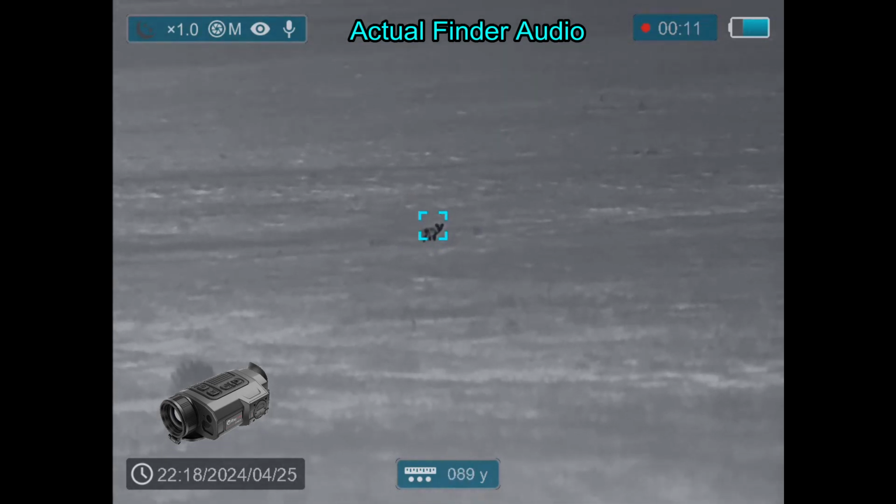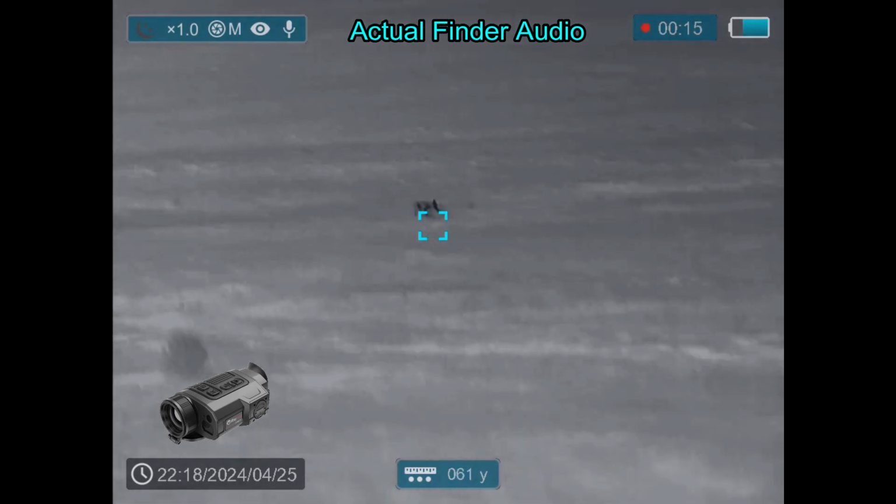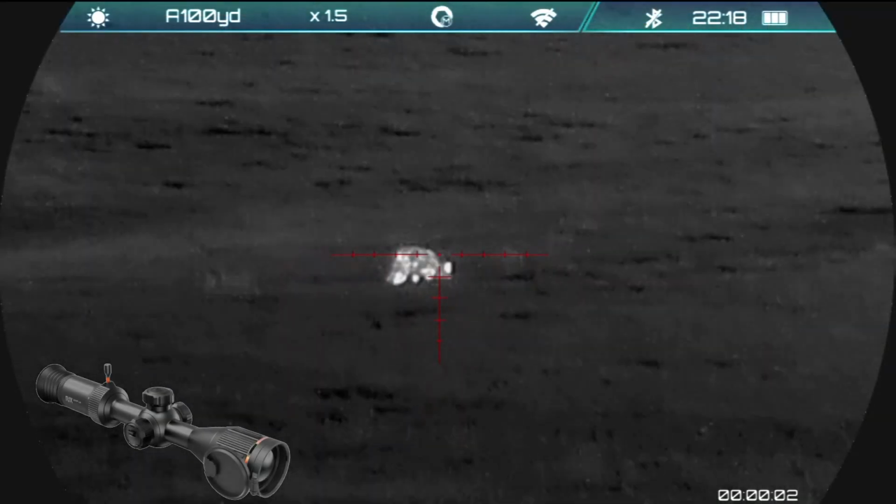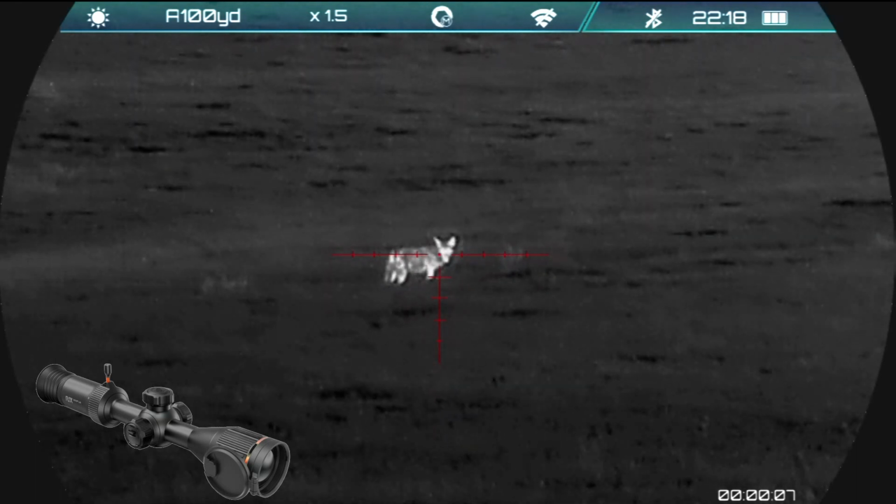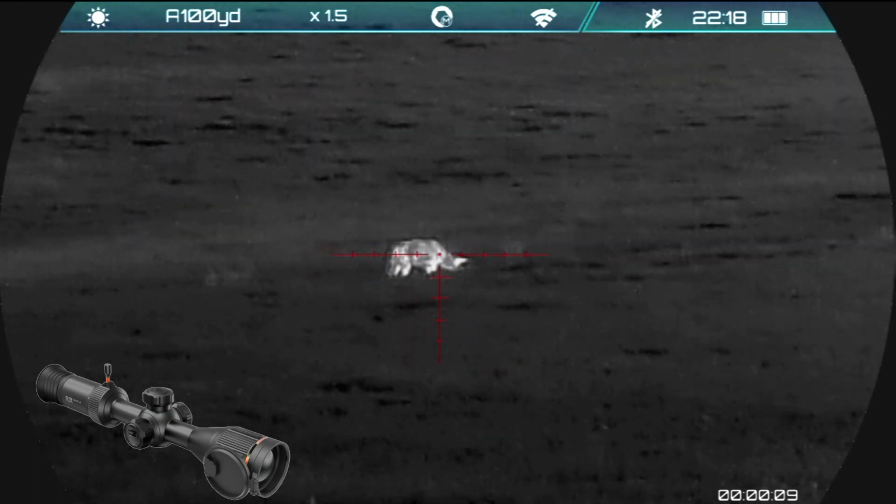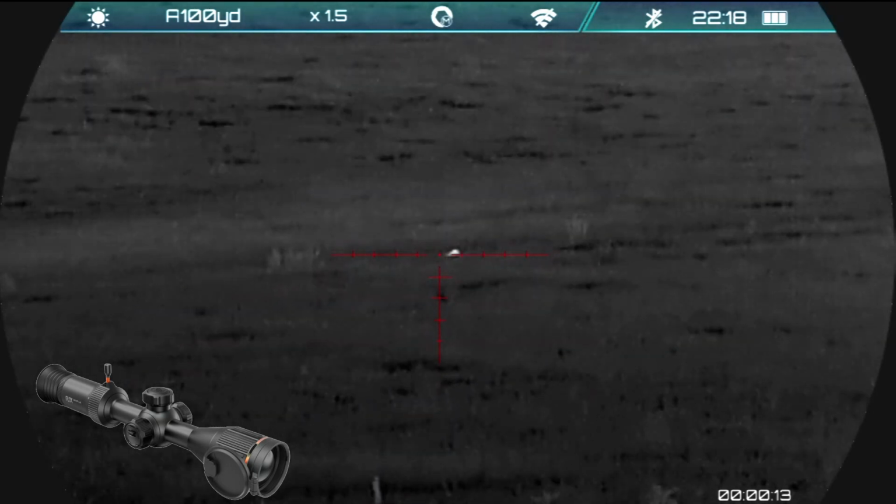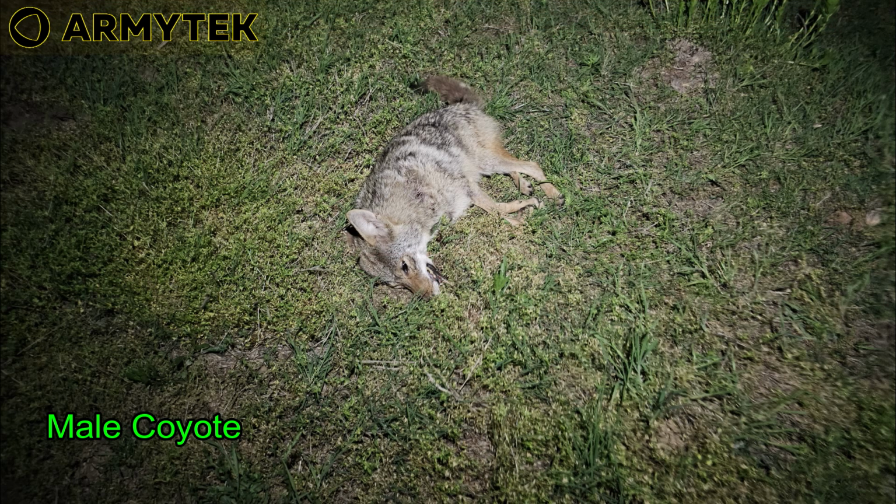At that close, even with the winds, this should be a good shot. The coyote turned out to be a healthy male.